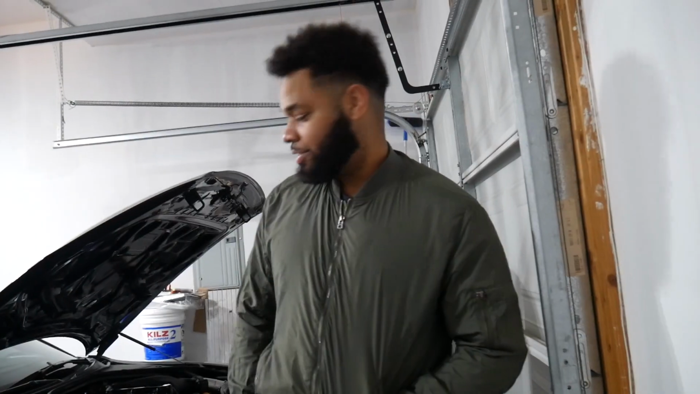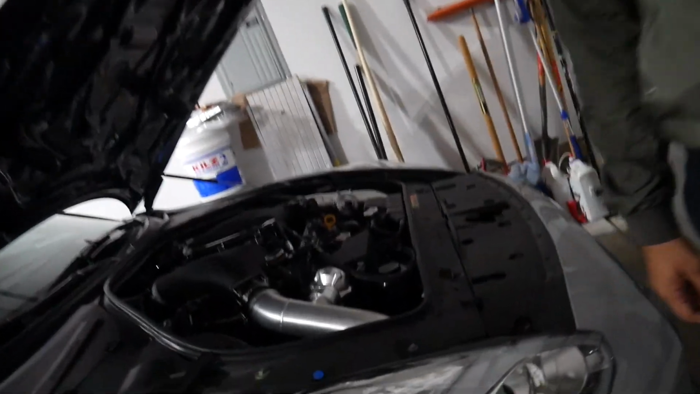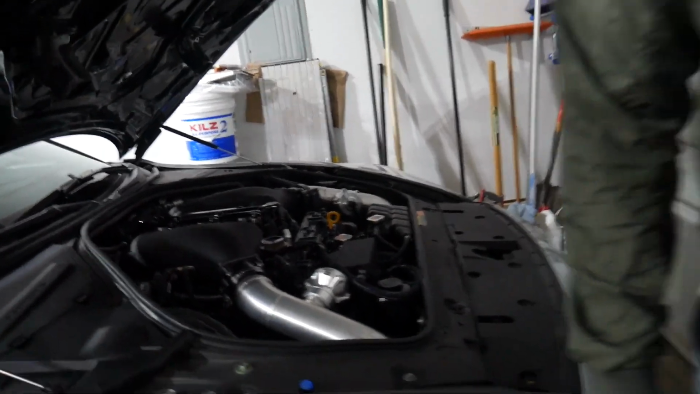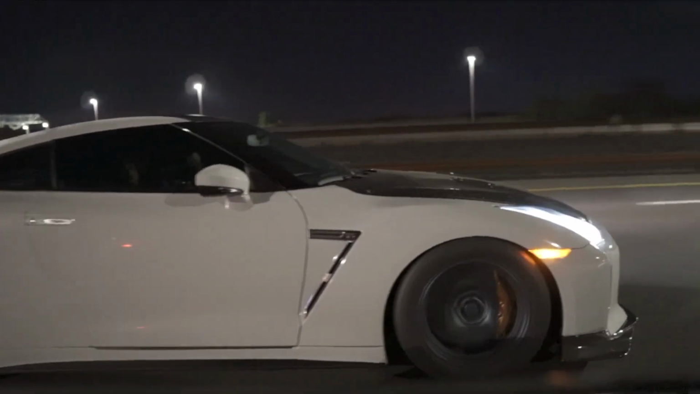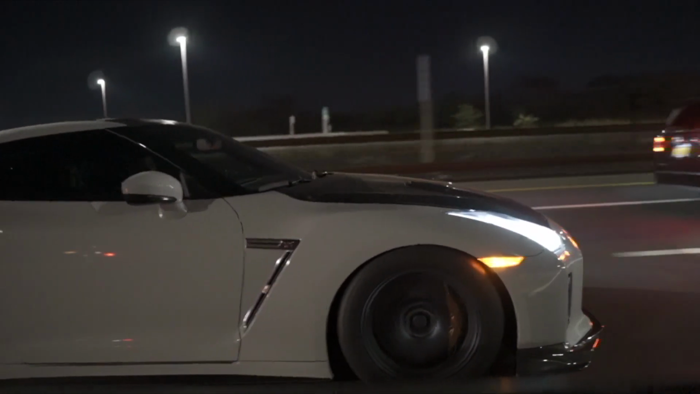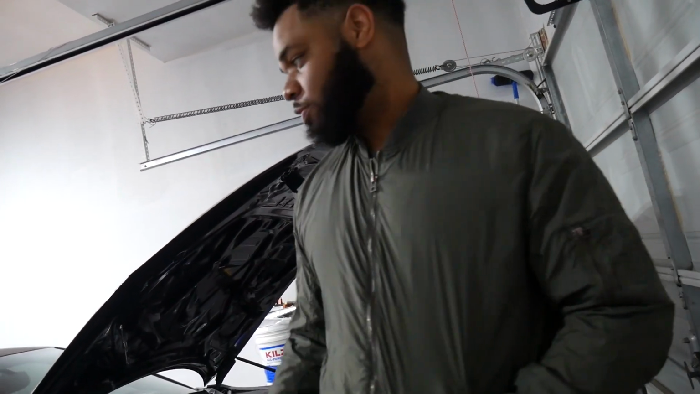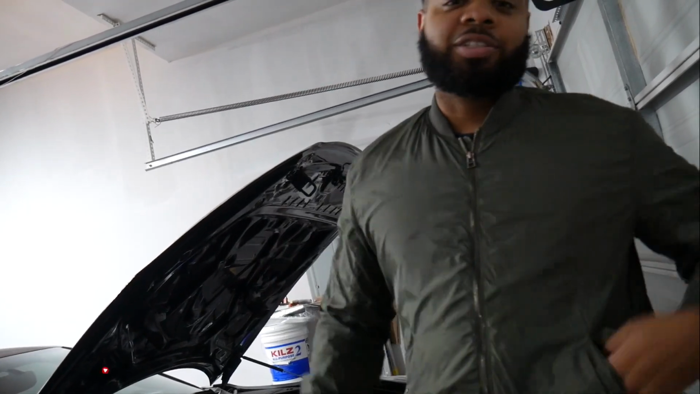Alright guys, we're back. The beast right now is taking a rest, as you can see. It's cooling down. But I can't even put this thing to words, man. It's crazy. As fast as this thing can go, it can slow down just as fast. It's very vicious. Great performance by the tires. Great performance by the brakes. Great performance overall.